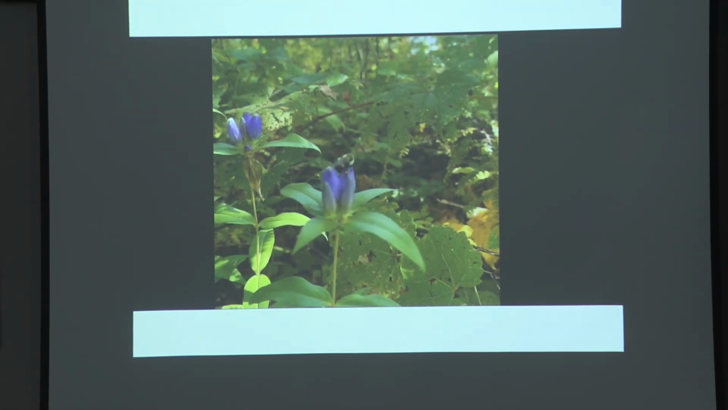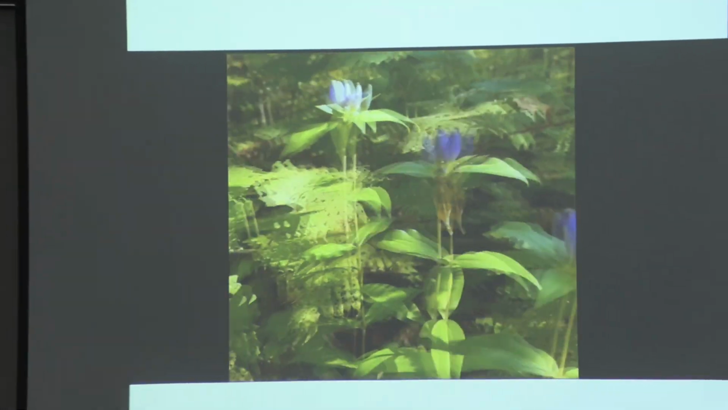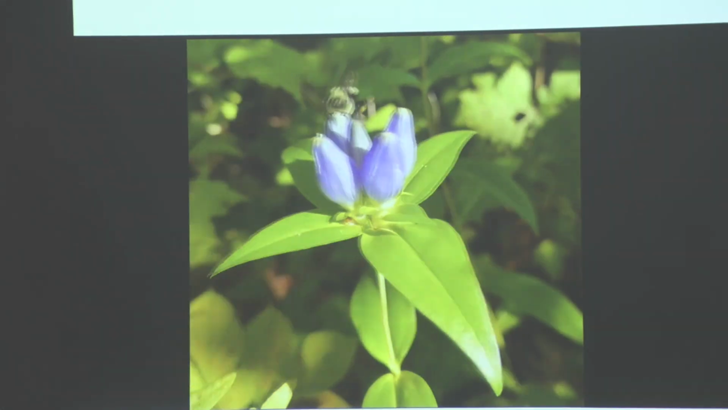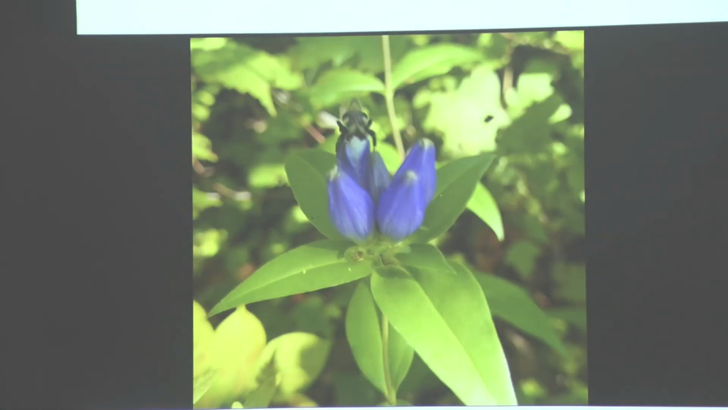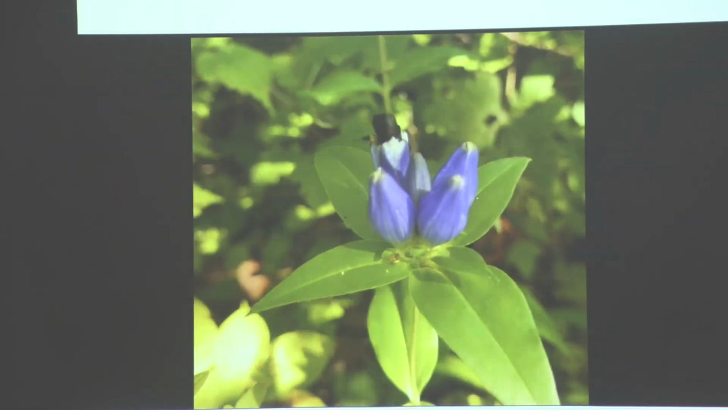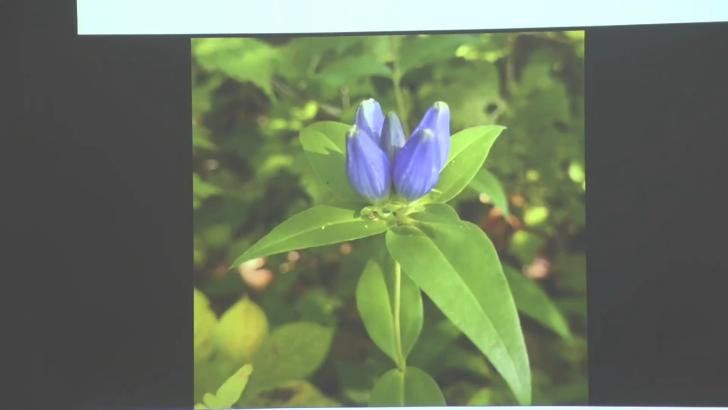So what's this? You see the bee? Oh. This is a gentian. It happens to be a rare Andrews' bottle gentian that we discovered at Upper Goose Pond. And can you believe what the bees do to get in there and get the pollen out of those flowers? So it's not just about mammals.